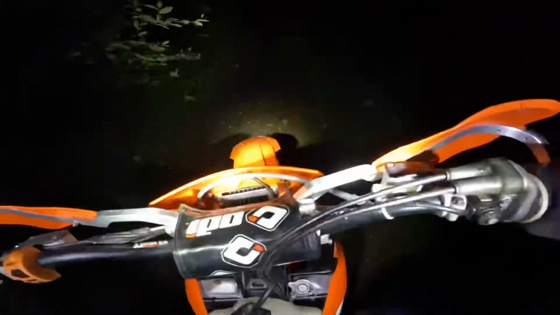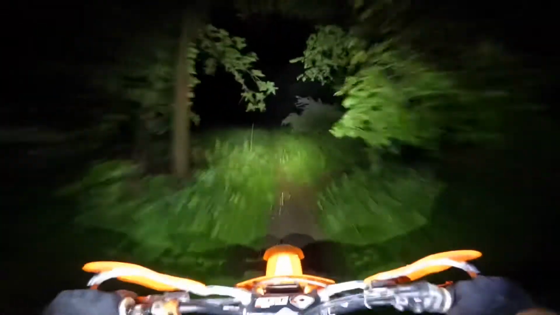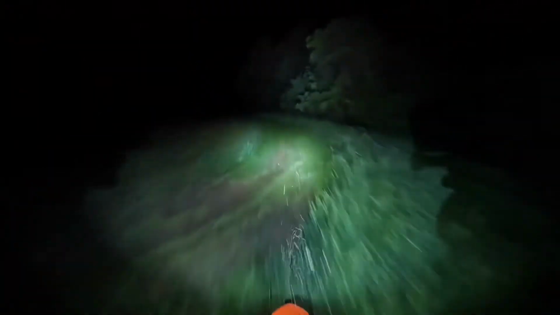That's still plenty sandy. Woo, that water on the limbs is cold. But yeah, all in all, this has been a pretty good setup. I really like the helmet lights. I'm actually pretty good with the adjustment of where they're at. Just gonna have to play with that headlight and see if I can get it adjusted a little better.